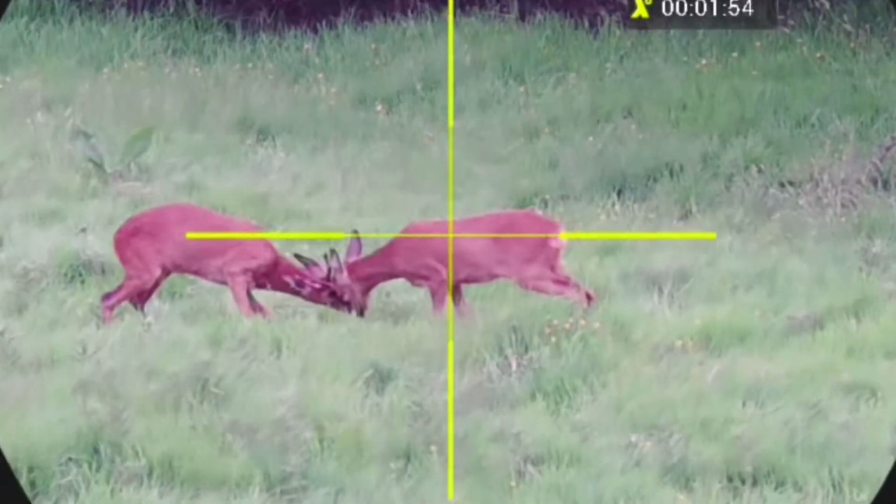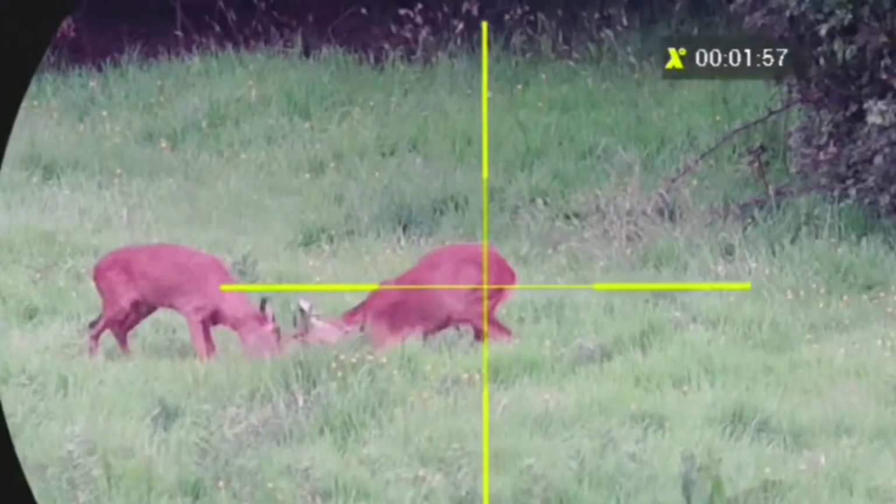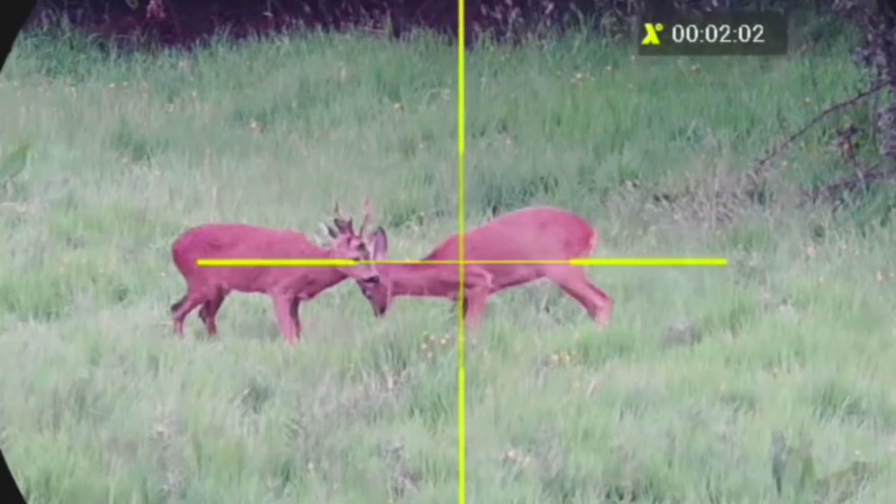We had a great vantage point from the top of the hill and watched this pair fighting for probably a good 5 minutes before we considered taking the shot. It was interesting to see. They were most likely fighting over territory.